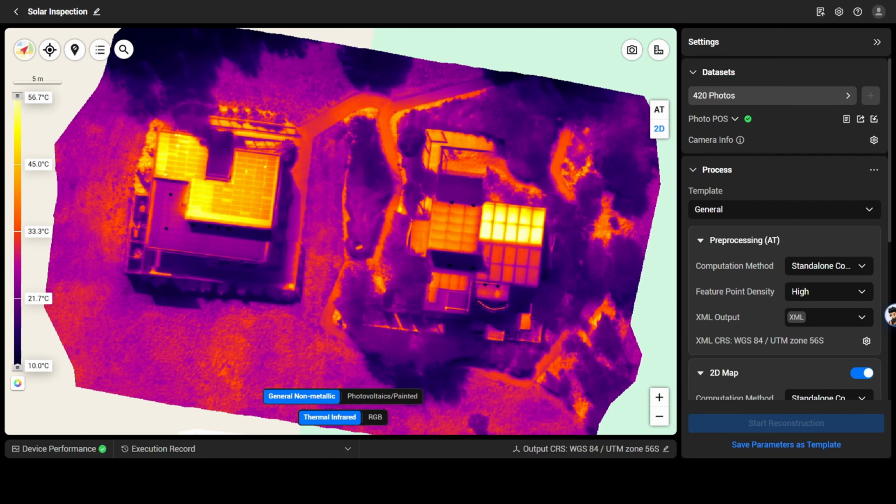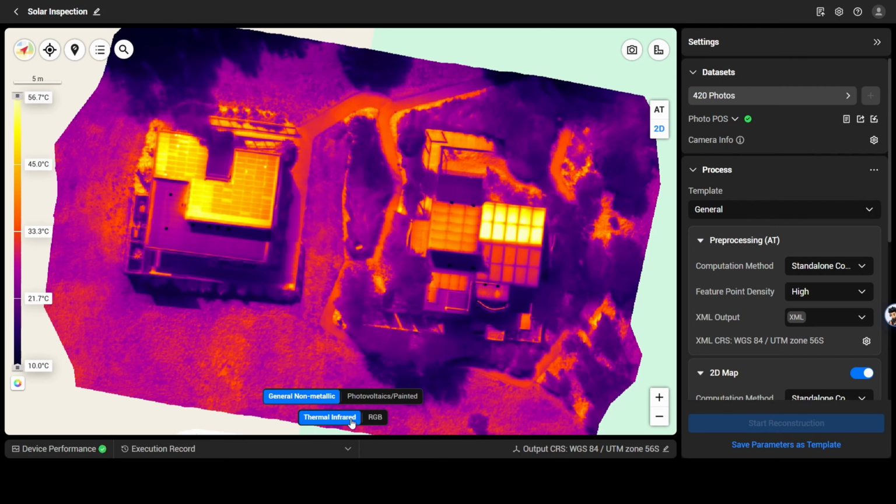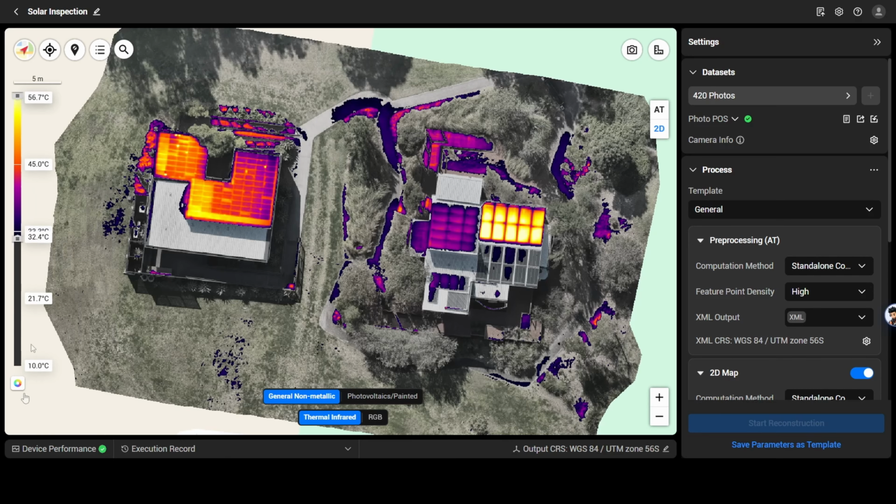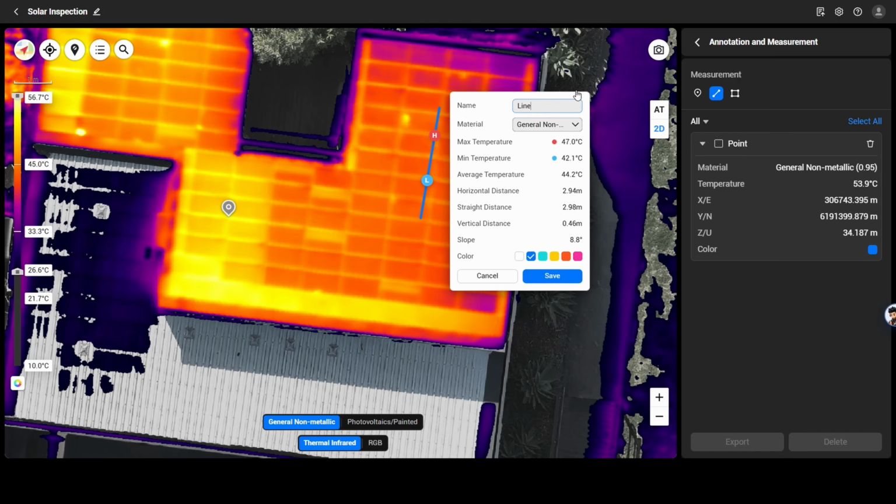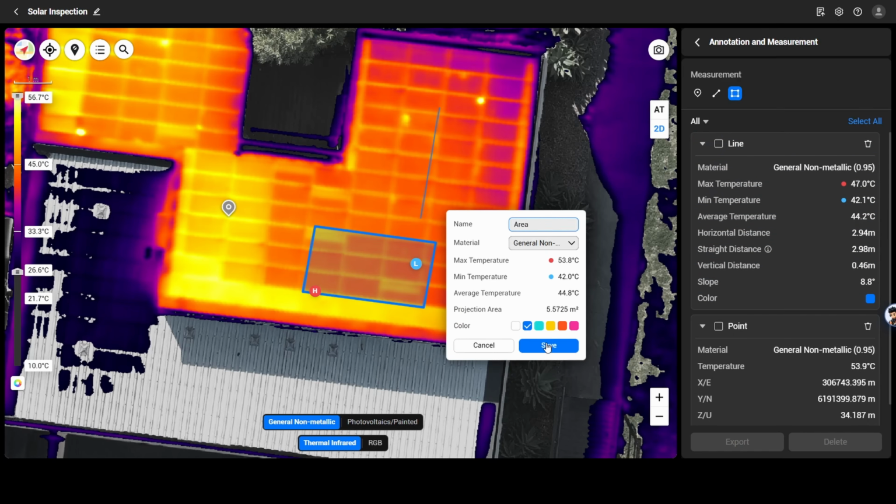Within our thermal reconstruction, there are a number of things we can do to help us analyze our data set. We can switch between our thermal infrared reconstruction and our visual light reconstruction. We can switch between our processed emissivity values, adjust our temperature scale, and switch between different color palettes. If we enter into annotation and measurement, we can take point readings, line readings, and area readings. For line and area readings, it will note our maximum temperature, our minimum temperature, and our average temperature for the area or line created.